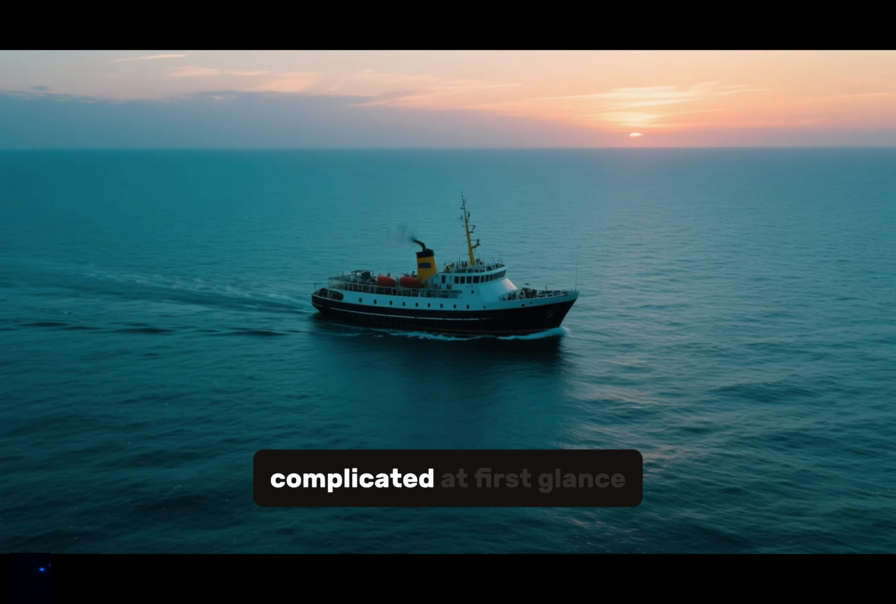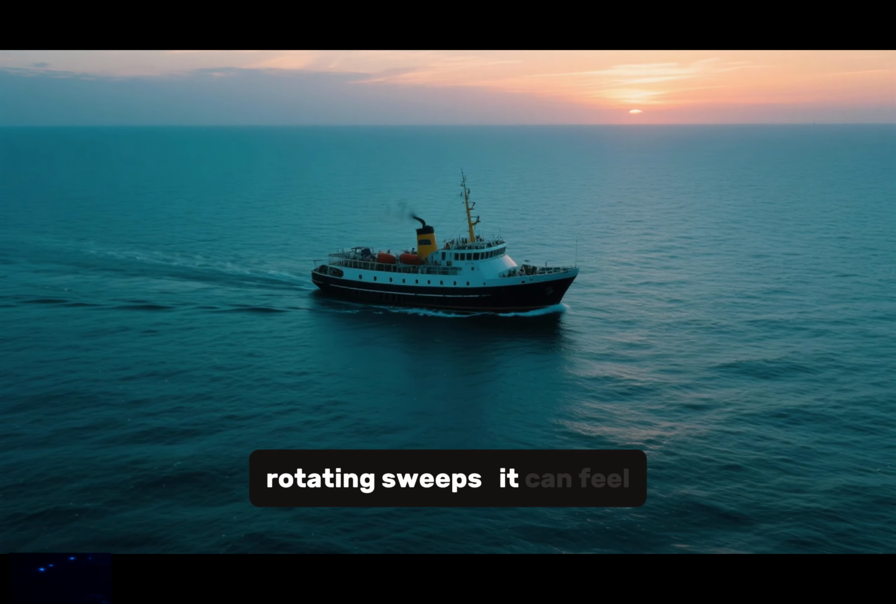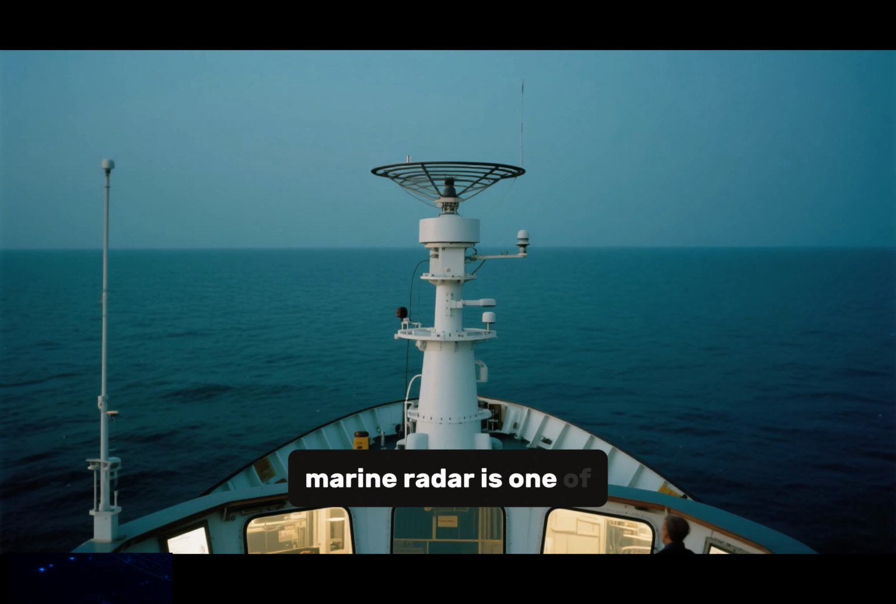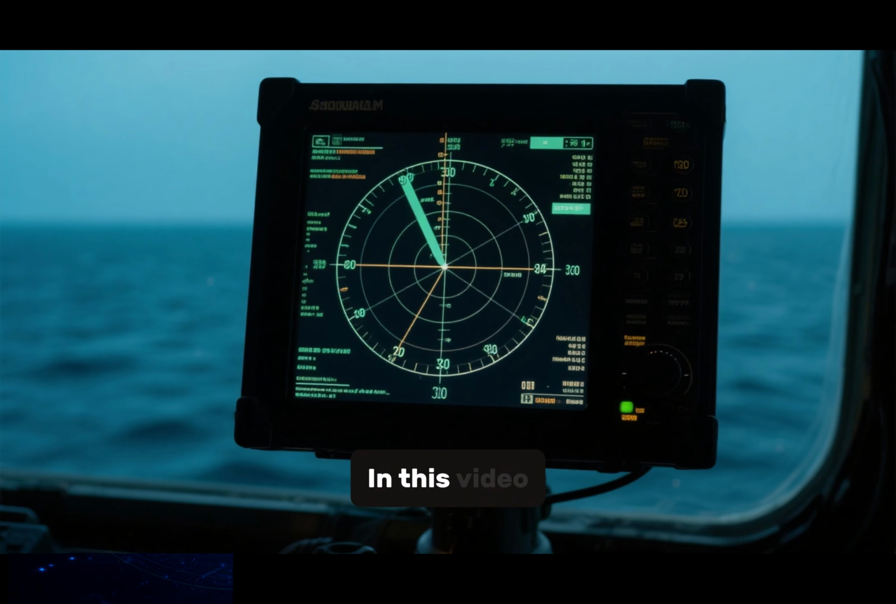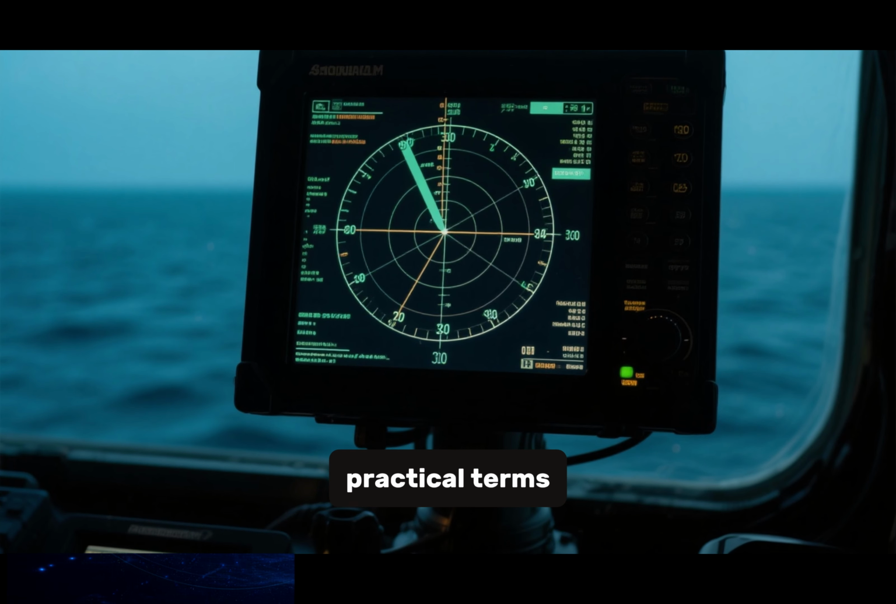Marine radar can look complicated at first glance. Blips, lines, rotating sweeps. It can feel overwhelming. But in reality, marine radar is one of the most important and simple navigation tools on the bridge. In this video, I will explain how marine radar works in clear and practical terms.